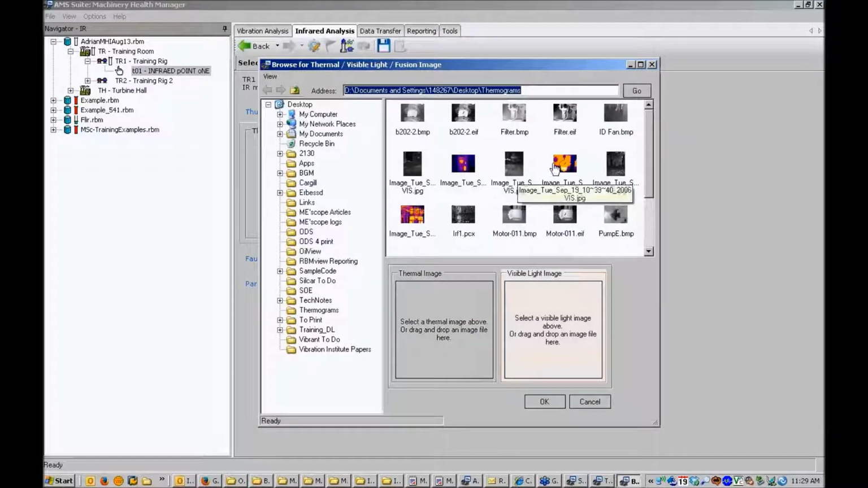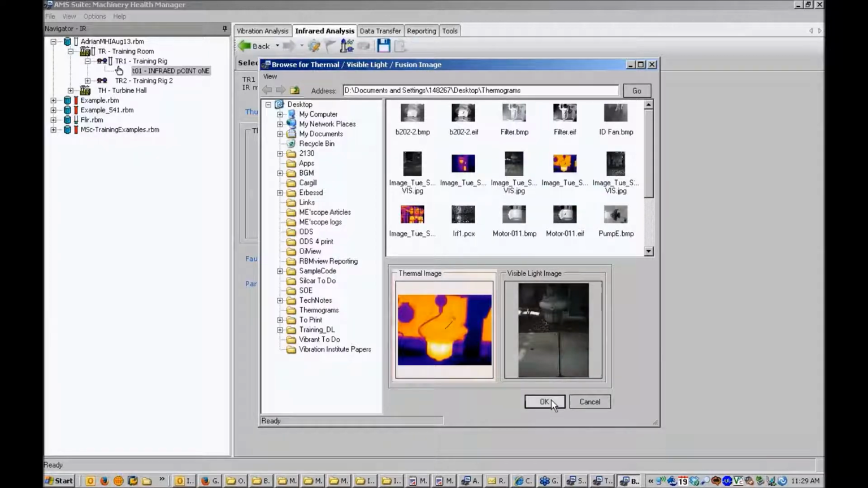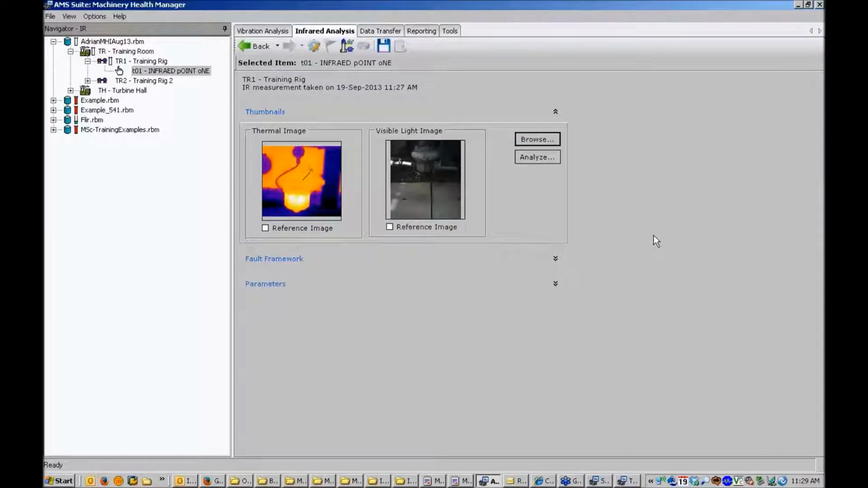So I'll then choose Browse, and that will open up a folder on my hard disk where I have some thermographic images. In this case it's on the desktop, thermograms. And I might choose, say, a visible image and its corresponding thermal image or thermogram. So just by selecting those images and clicking on OK, they are now being added into the infrared analysis program.